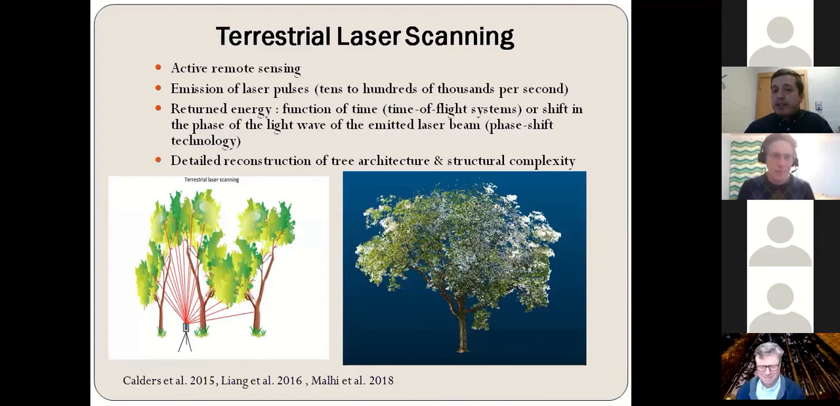Now, terrestrial laser scanning is a technology that gives us the opportunity to study the architecture of trees and their fractal structure. Terrestrial laser scanning is an active remote sensing technique where the laser is mounted on a tripod and it emits tens to hundreds of thousands of laser pulses per second.